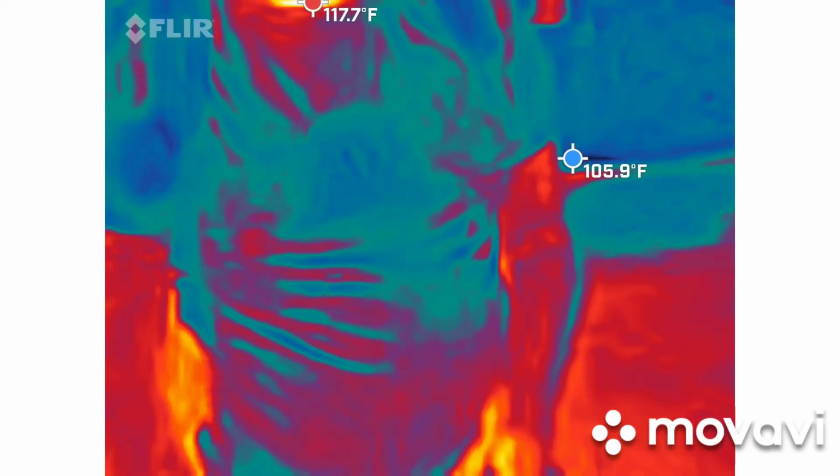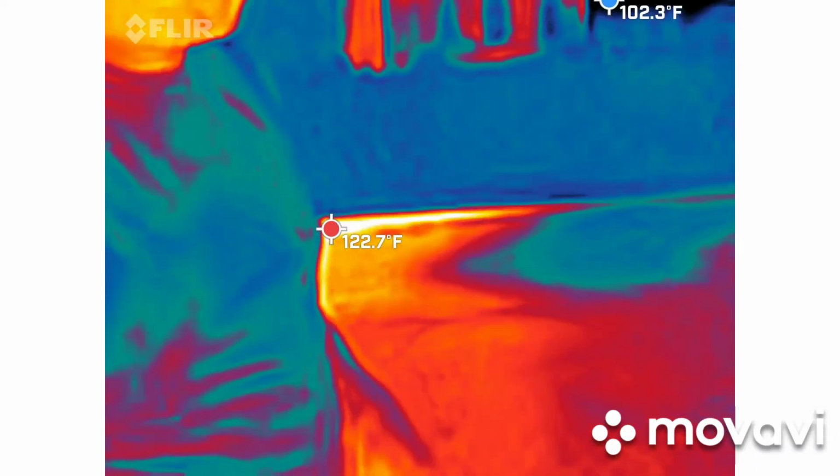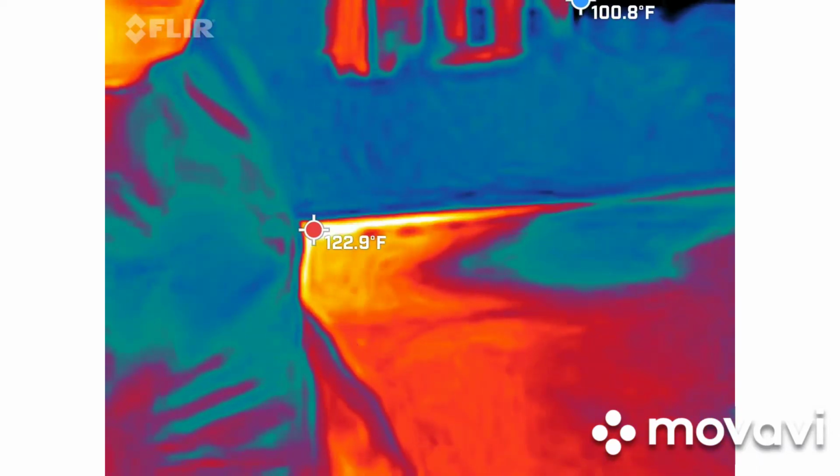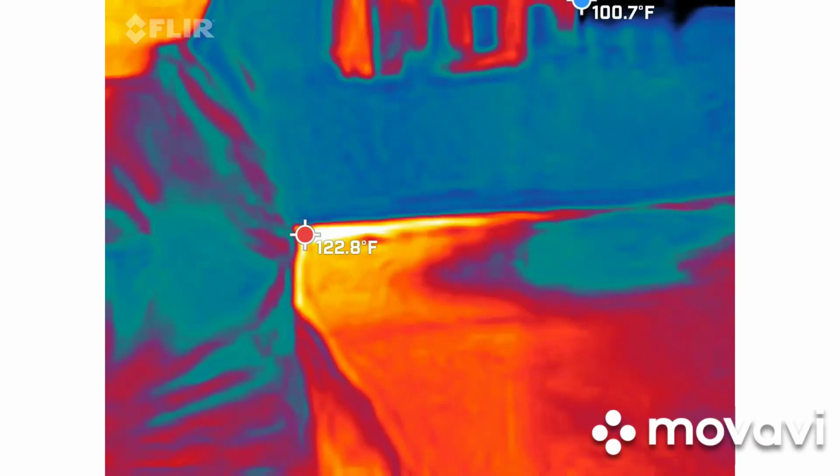Oh, 3.2. That's good. So, just so you guys can see how fast that guy's moving. It's at an angle, so I can't fully see the numbers. That was a 4 point something? Yep. 4.4. 5? 8?